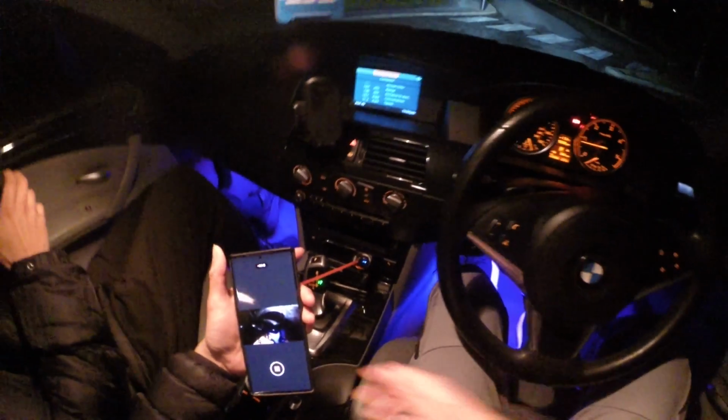Come on, lads. Look at that. I got it. Alright, 520D, 177 horsepower, lads. Let's go for it. Diesel, lads. Still recording? Yes, alright. Longer this recording.